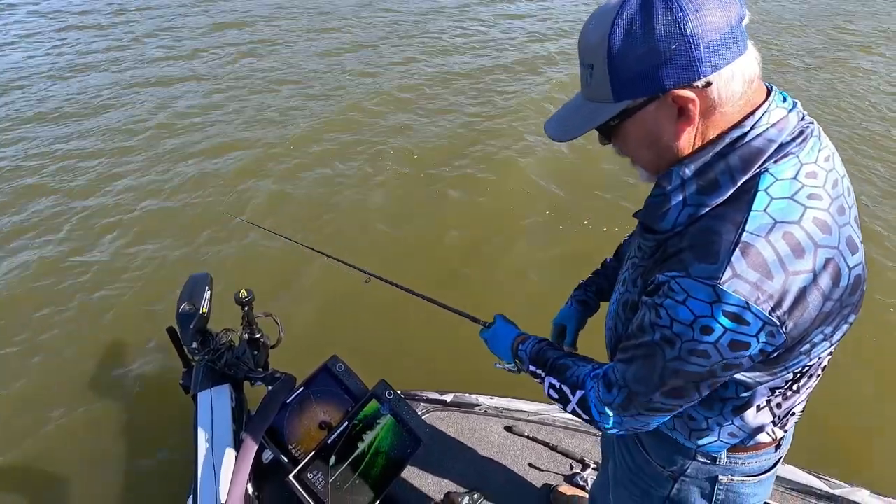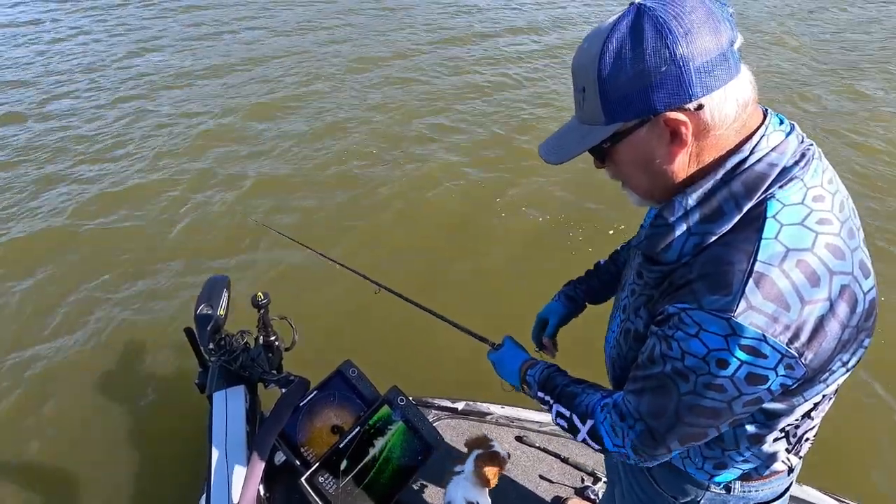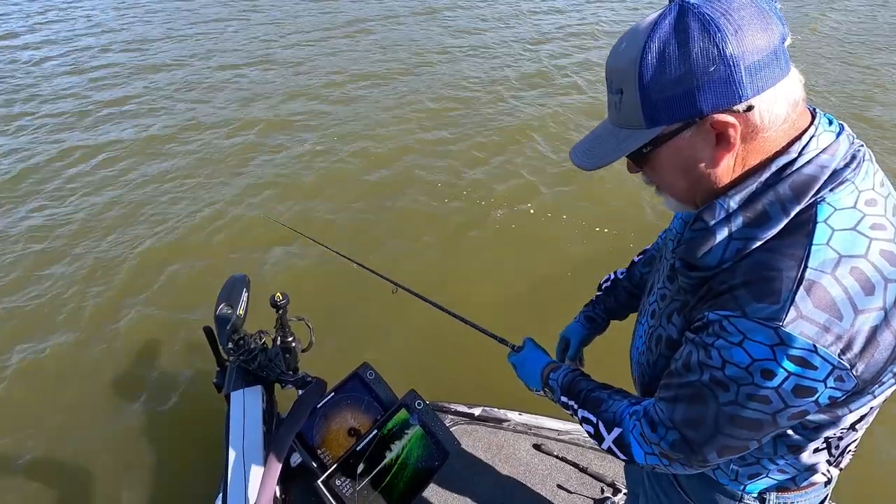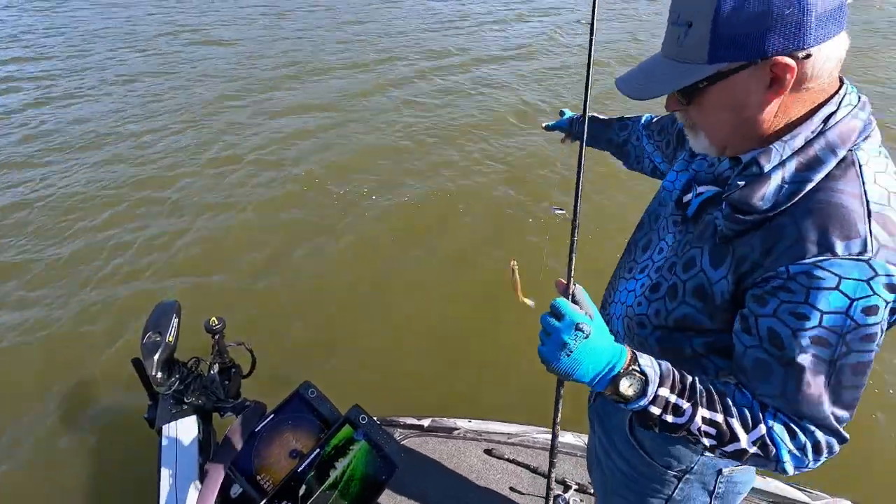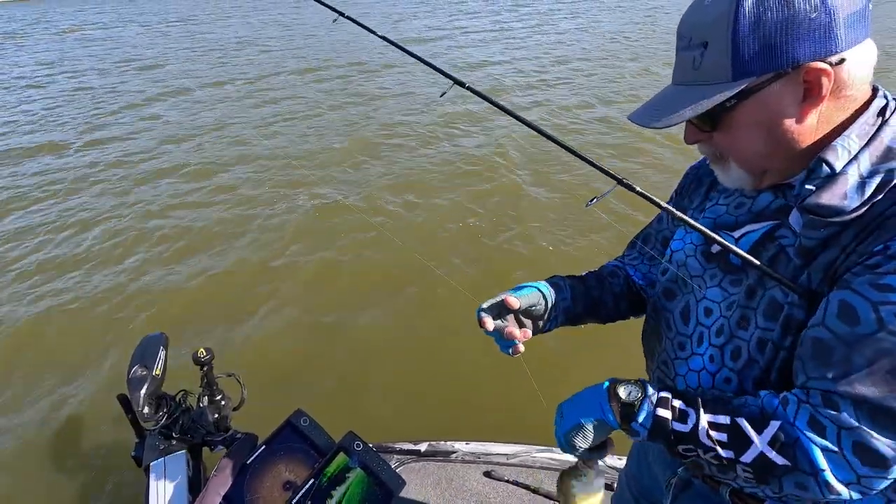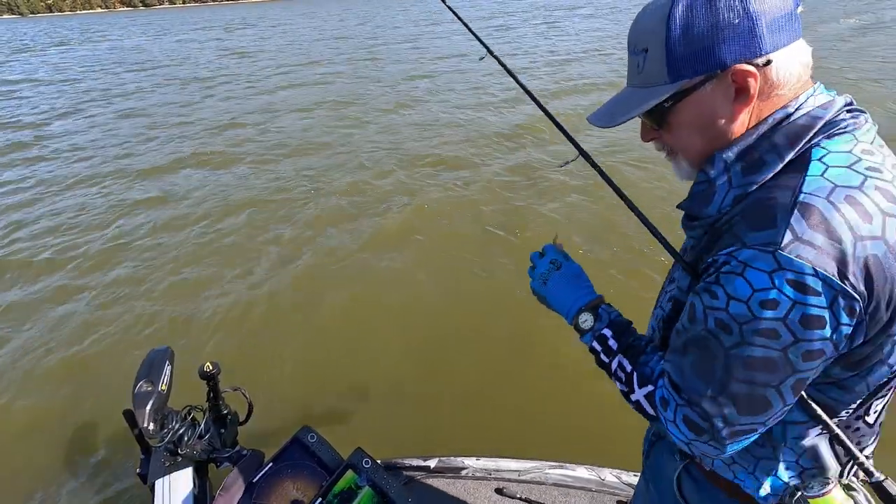I think I've got out of the pattern just a little bit. Yep, there it is. I'm right on top of the stakes right there. Fish right in that little cluster right there. If I can just get him to come on out of there. Here he comes. I got him. He wasn't a big one, but he showed himself just enough. And that's what we're doing, but we also know that there's a few big ones in there to catch.